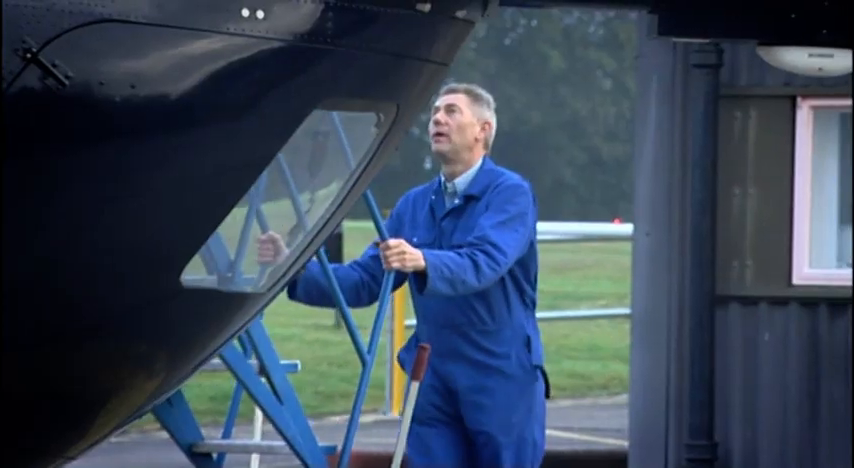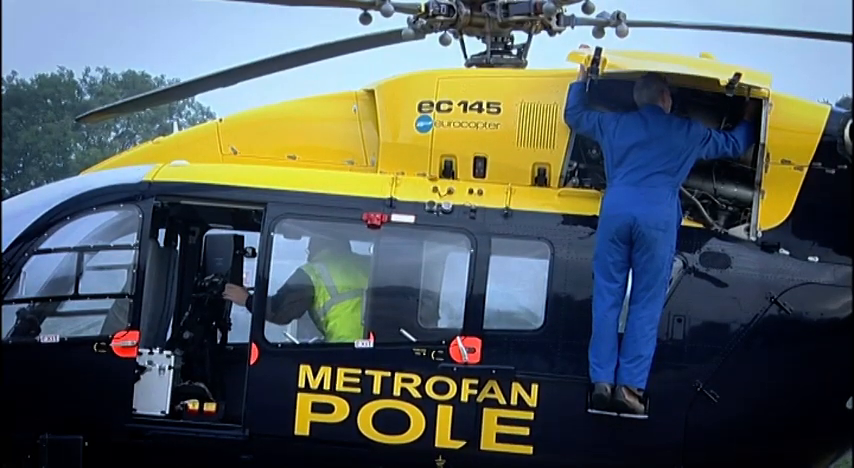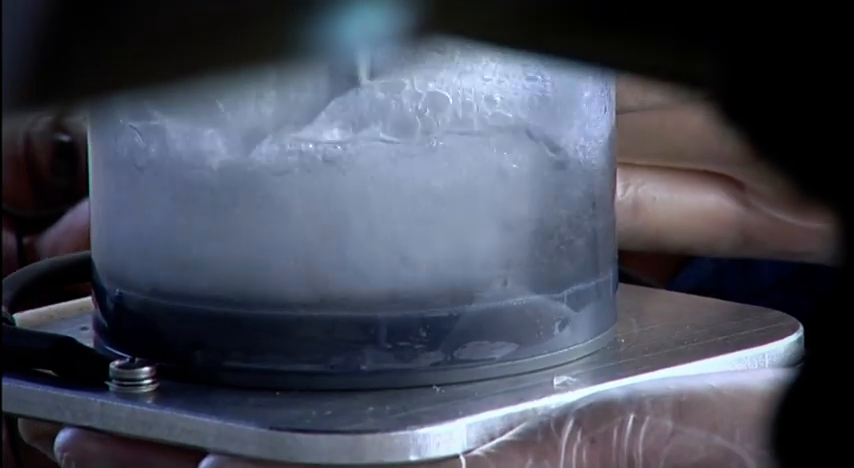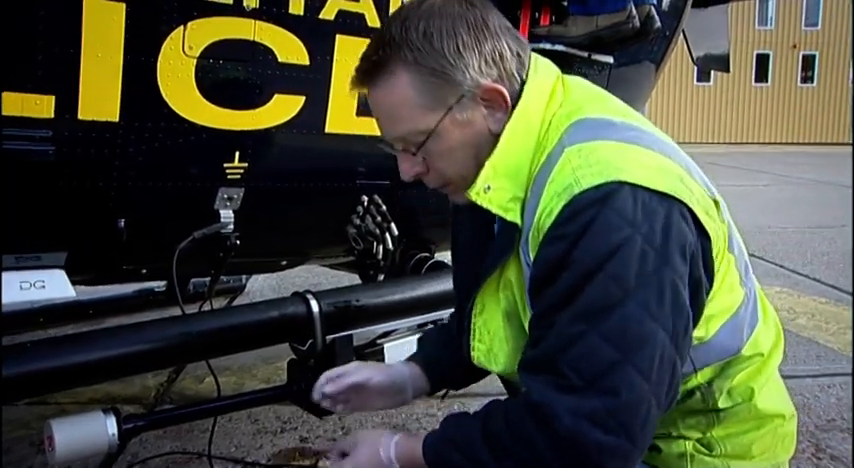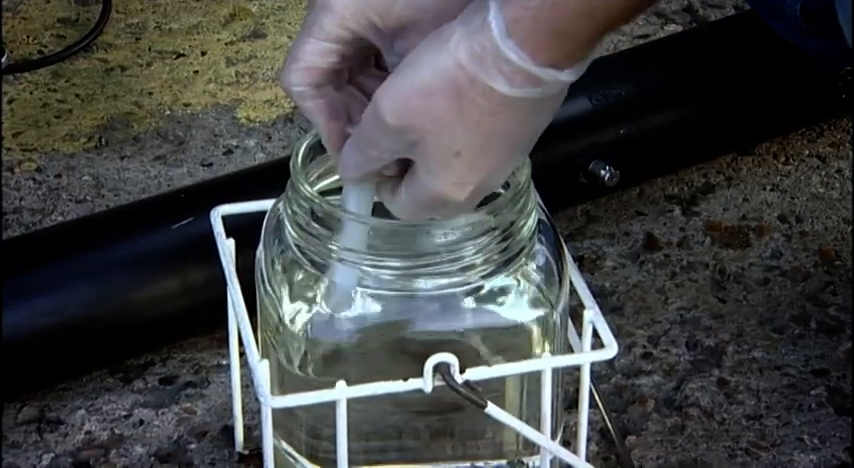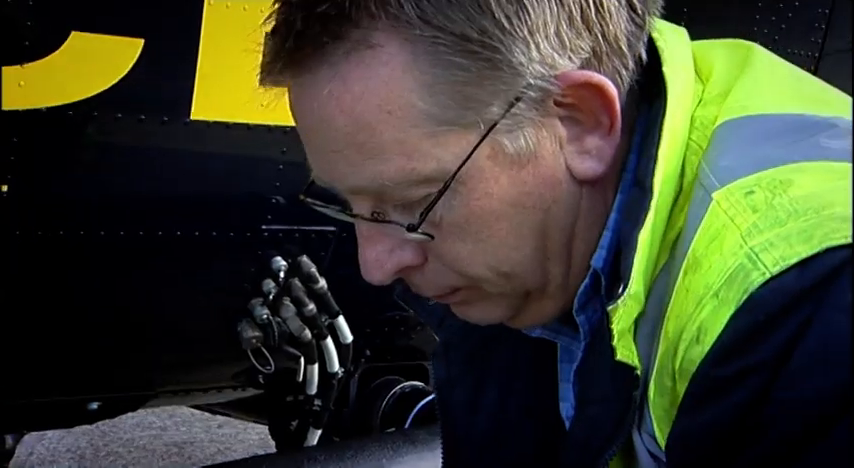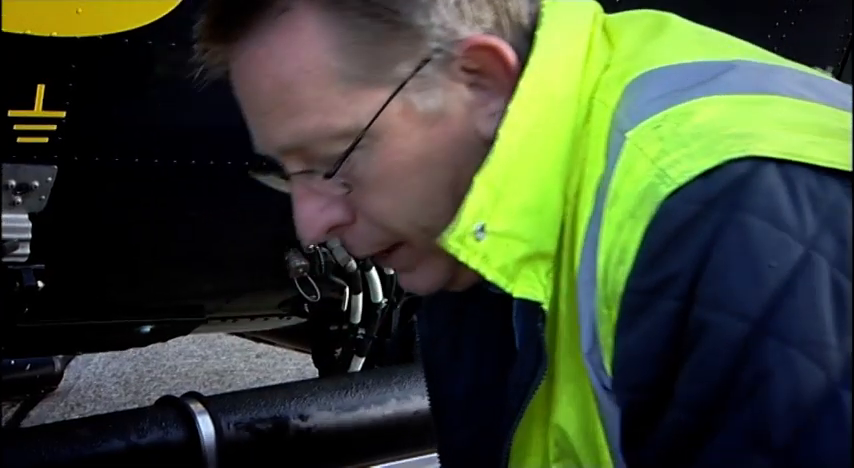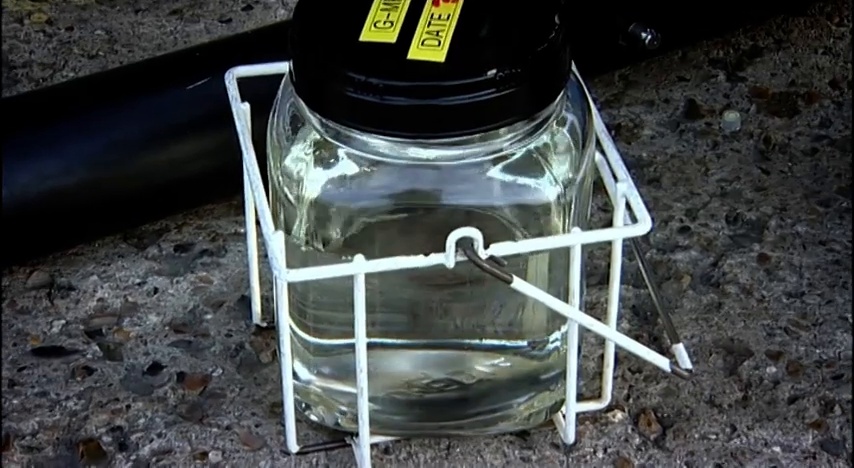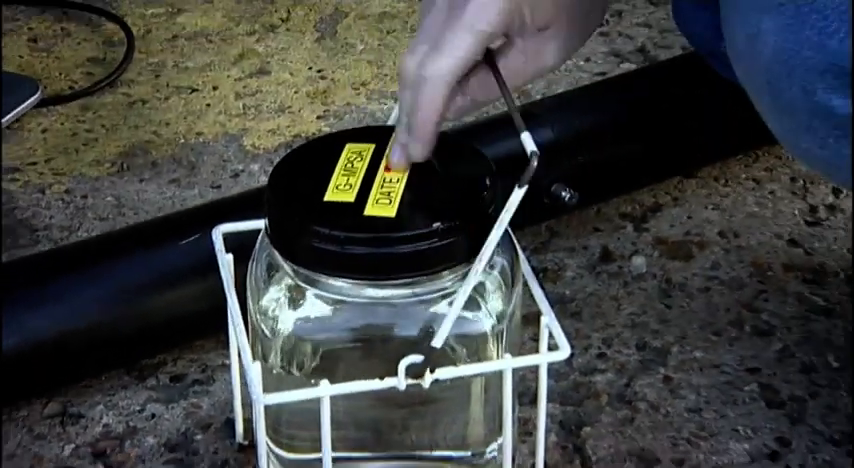Back at base, a helicopter is being got ready in case it's needed. And a fuel check is done by the engineer. You're checking for sediment, you're checking for visible water. If there's any water there, the little yellow capsule turns blue. That's a good sample. I'll now date that. It's identified to the particular aircraft, and if anything should happen, God forbid, the Accident Investigation Branch can come back, check this sample of the day and say, well, the fuel was good. So we can pretty much discount that the fuel was the cause of any incident.